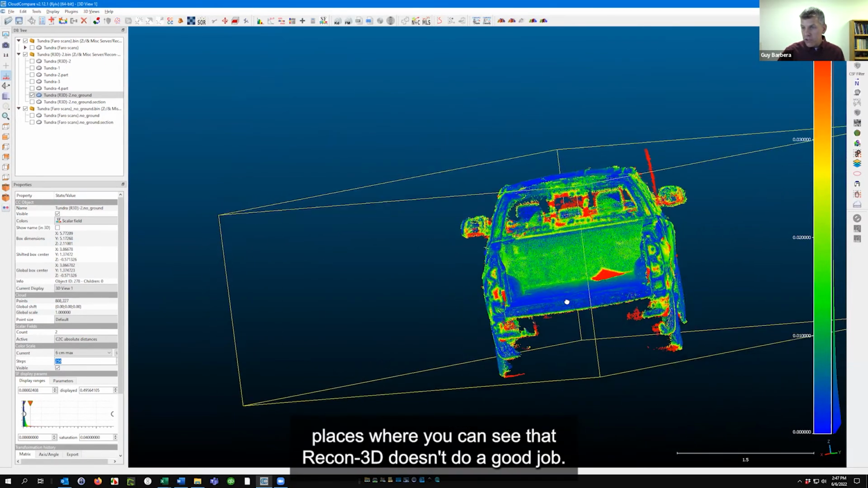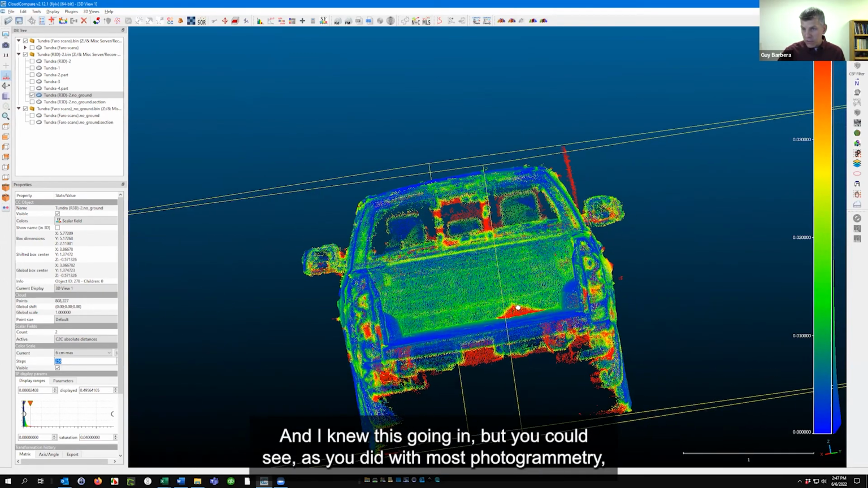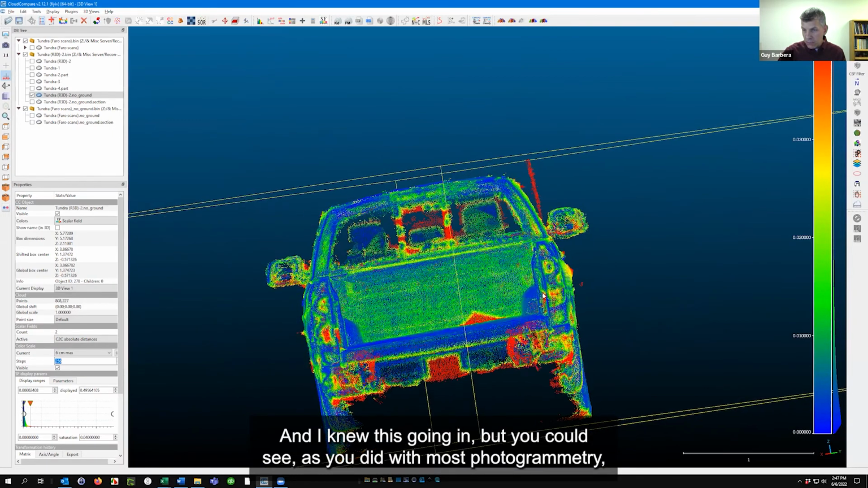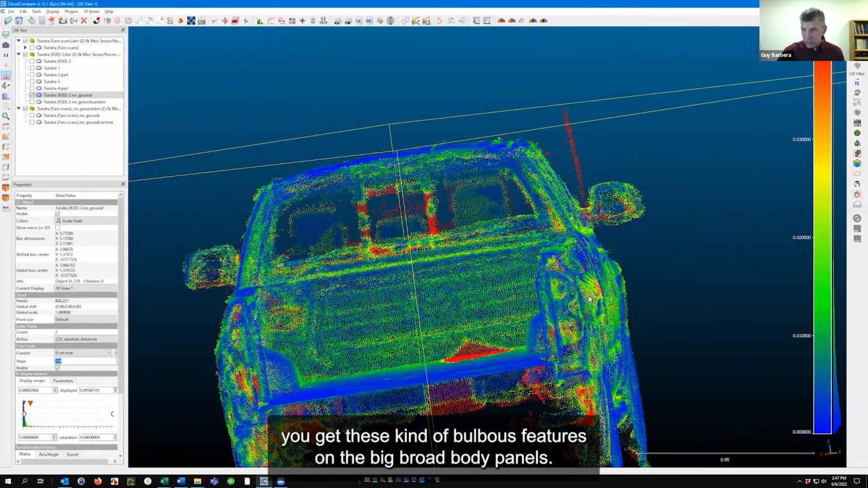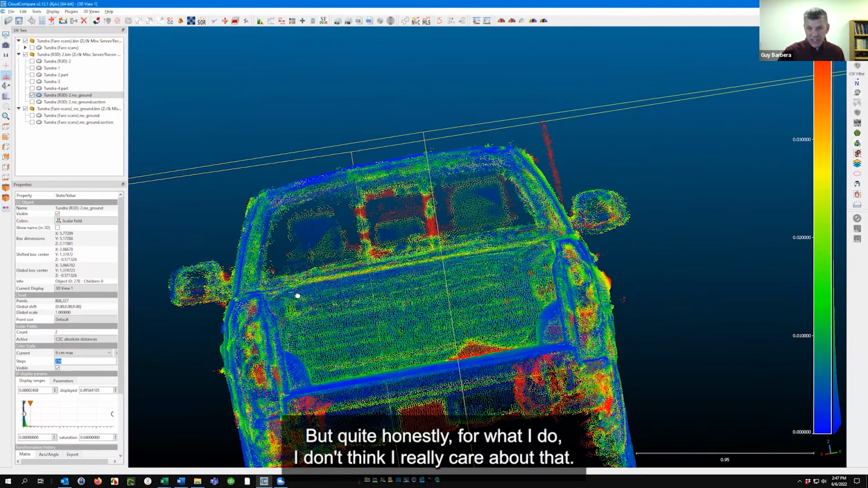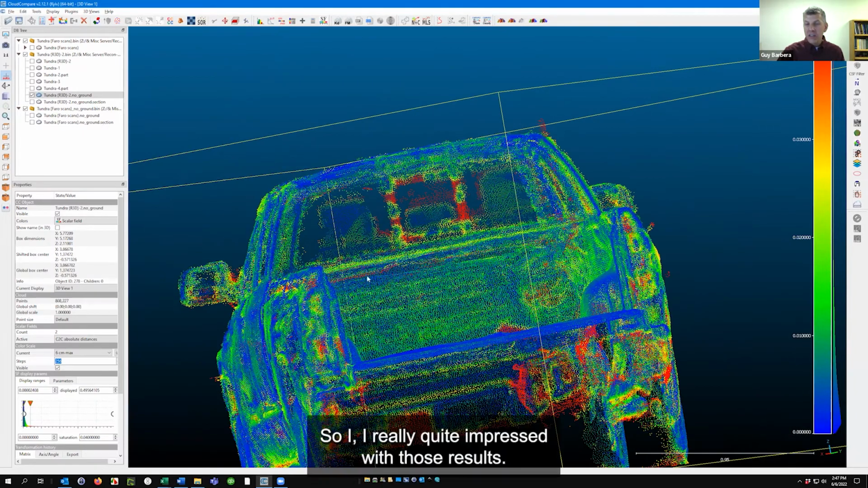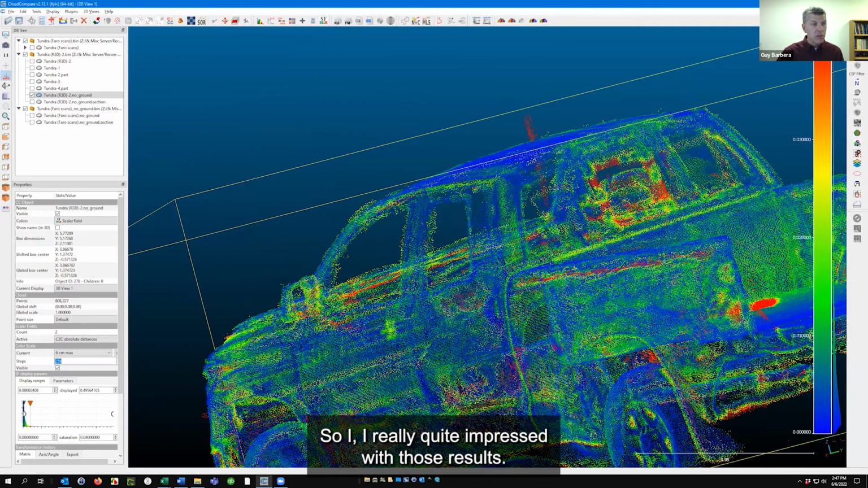There are a couple of places where you can see that Recon-3D doesn't do a good job, and I knew this going in. As with most photogrammetry, you get these bulbous features on the big, broad body panels. But quite honestly, for what I do, I don't think I really care about that. So I'm really quite impressed with those results.